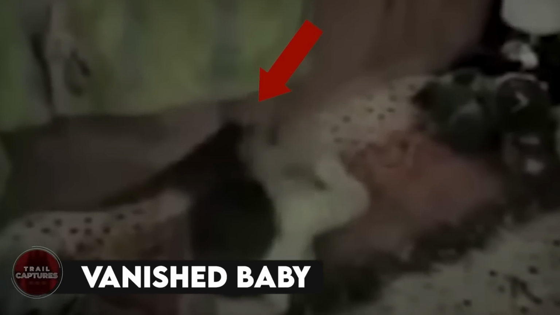Vanished baby. So picture this, a baby girl sitting in her crib minding her own business. And then, out of nowhere, in just 2 seconds, a hand comes in and snatches the baby away. Vanished, just like that. It's super creepy, especially when you slow down the video. All you can see is this scary-looking hand slipping through the crib's back and grabbing the baby. Some people might think it's fake, but if you look closely, there's no visible editing.